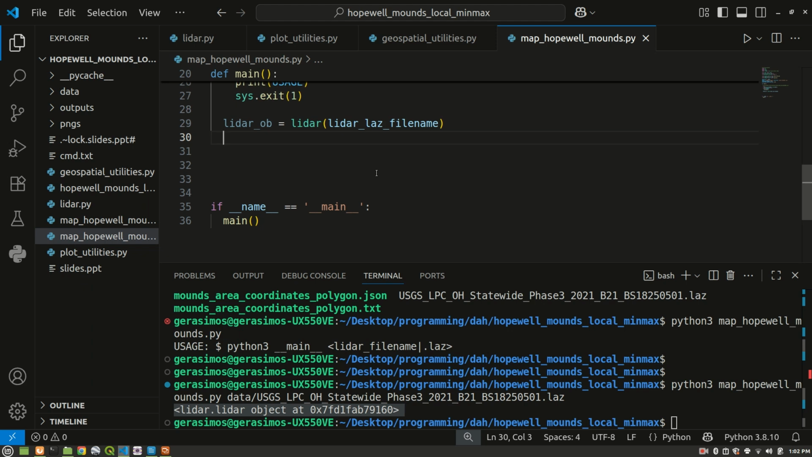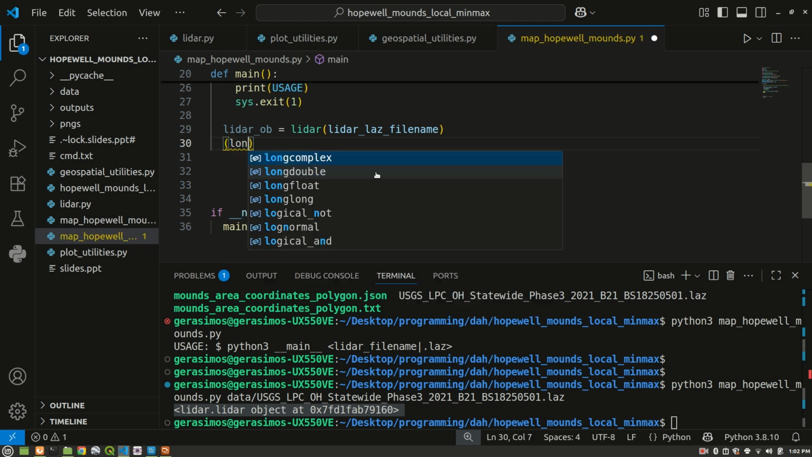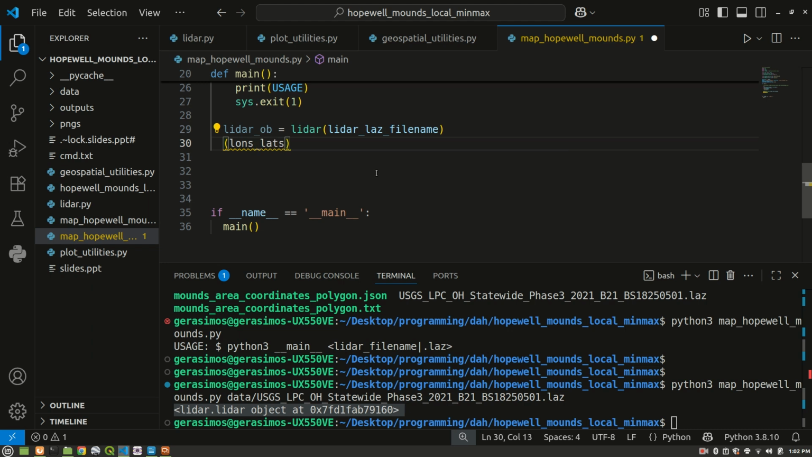Let's continue on. The next thing that we're going to want to do here is read in an array of latitudes and longitudes. This is going to be an n rows by 2 column array containing the longitudes in the first column and the latitudes in the second column. And then we're also going to want the z values, the elevation values, and we're going to set that equal to lidar object.xyz to WGS84.